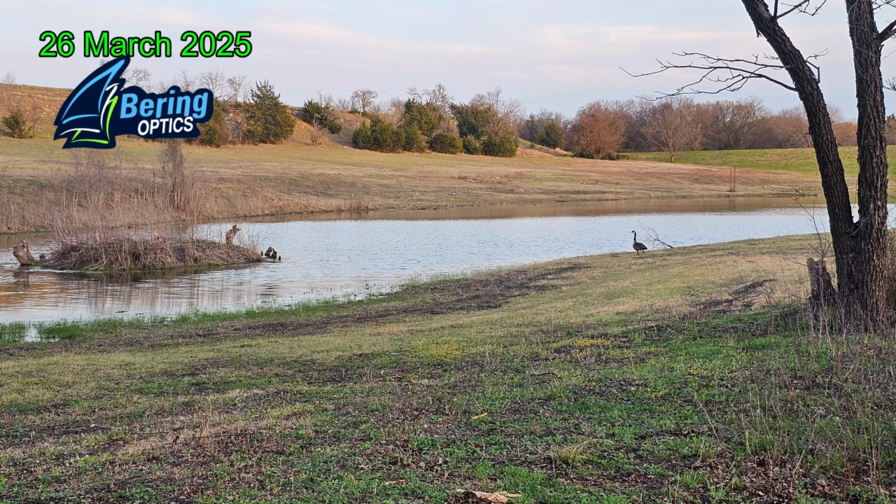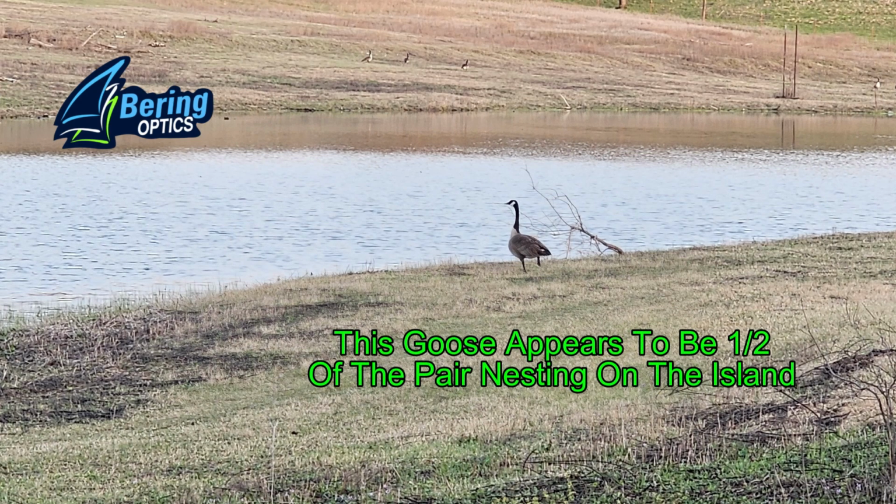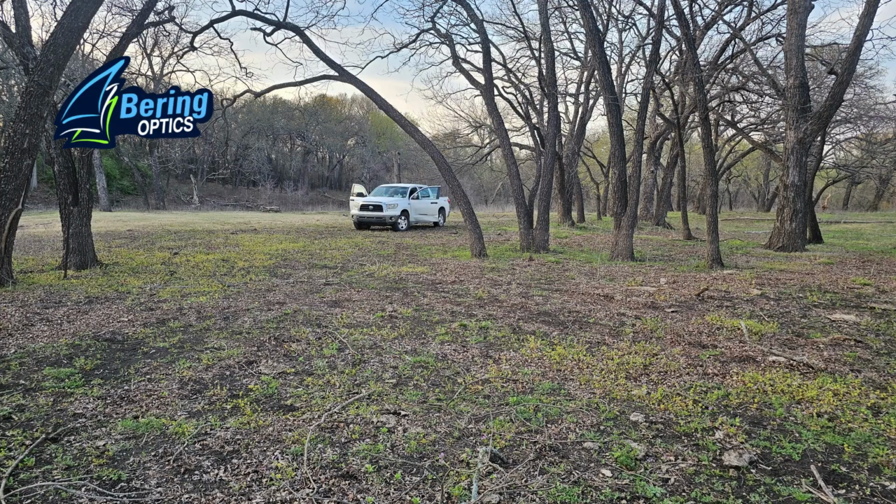After about 4 years, I got a follow-up call from a landowner saying the beavers have returned. There's a nice little island out there that the geese have decided to nest on, and this goose off to the side actually has a limp. There's something wrong with its right leg. And I'm parked about 150 yards back from that.